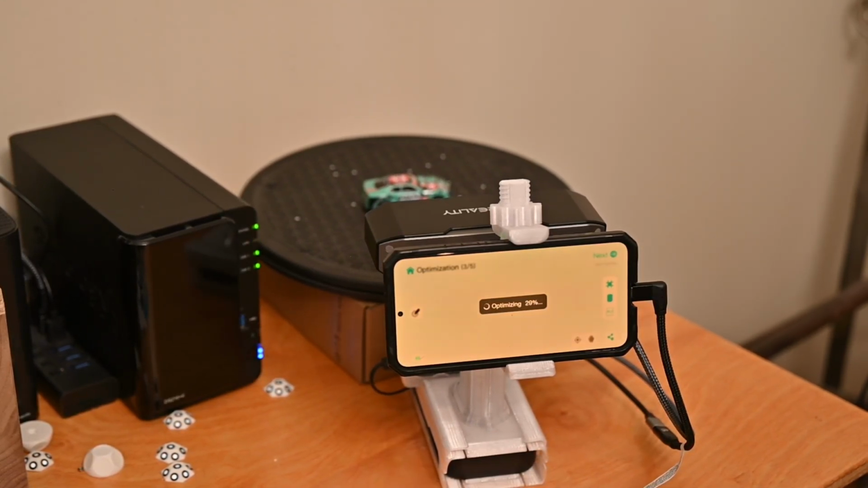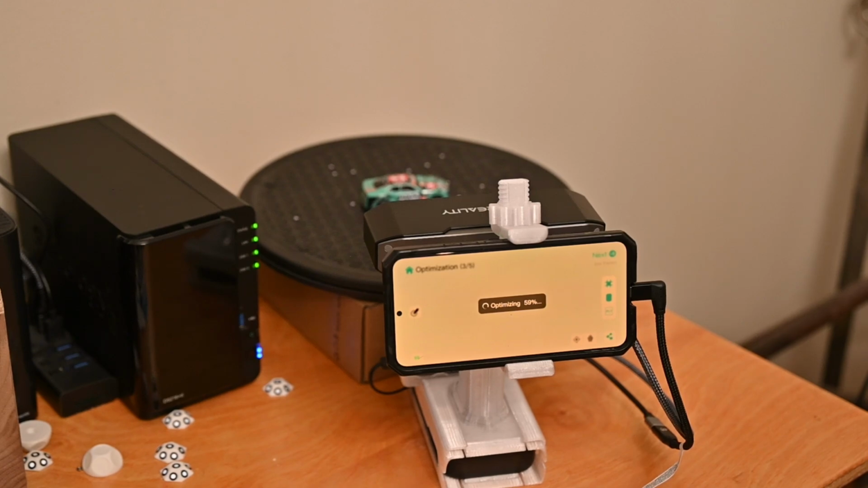So it's just going through and optimizing the point cloud with some automated settings that it has. And it's worth noting that the settings that it chooses in the app, they work okay, but if you bring it into the computer, it can be better.